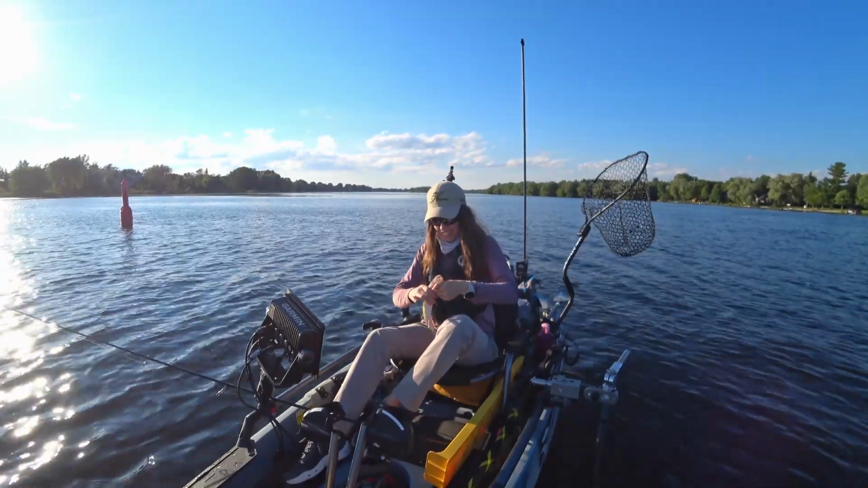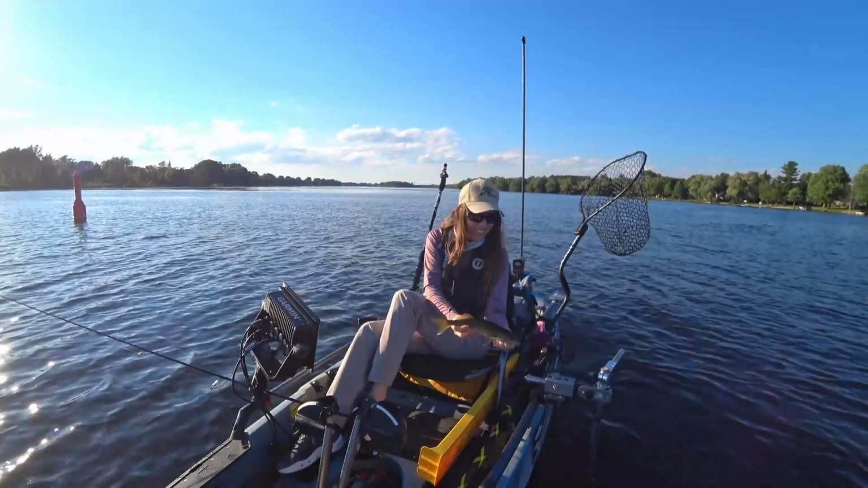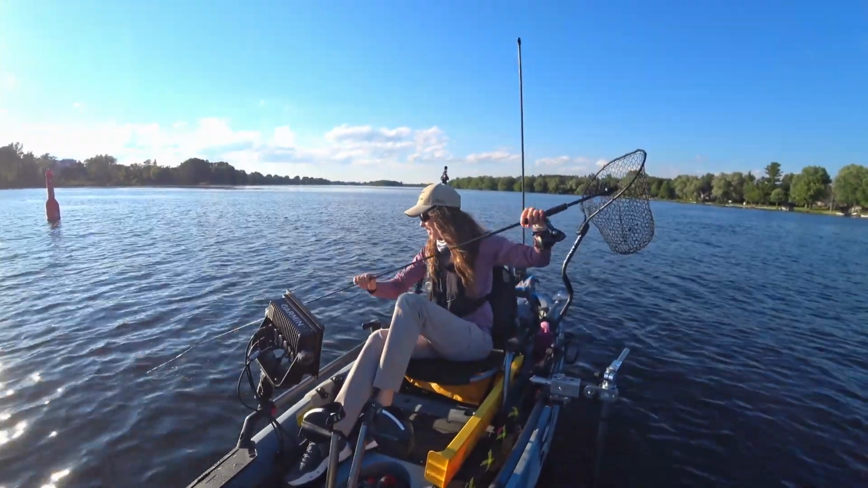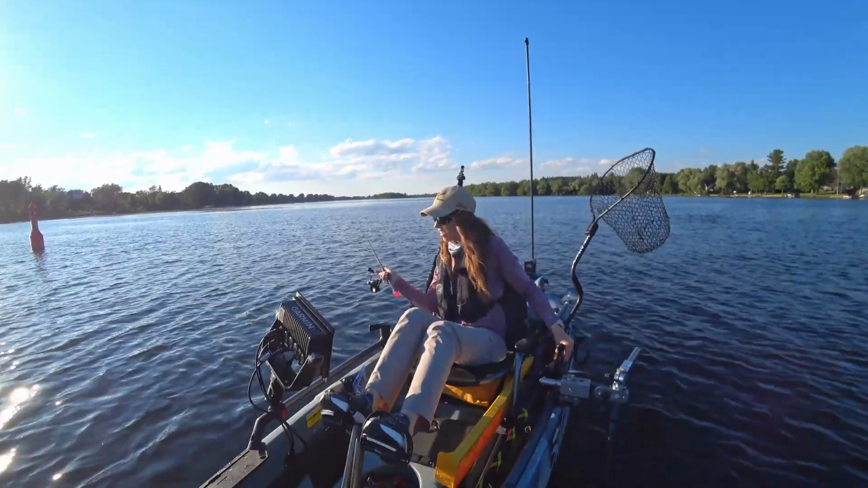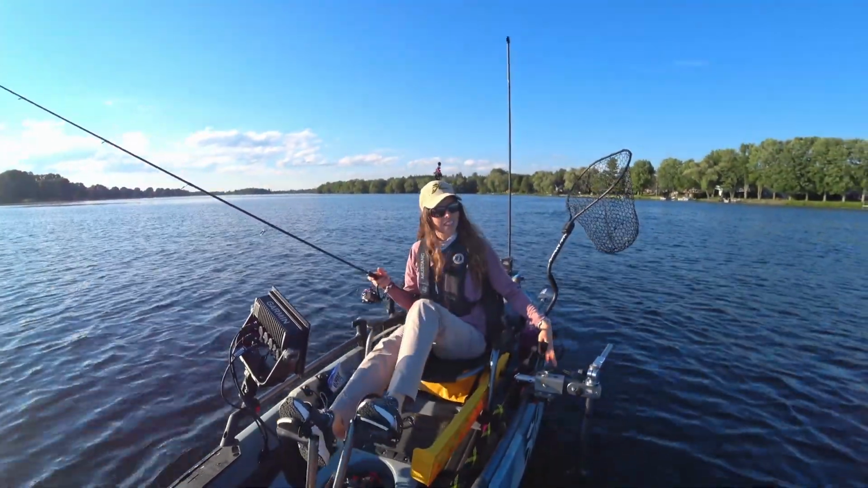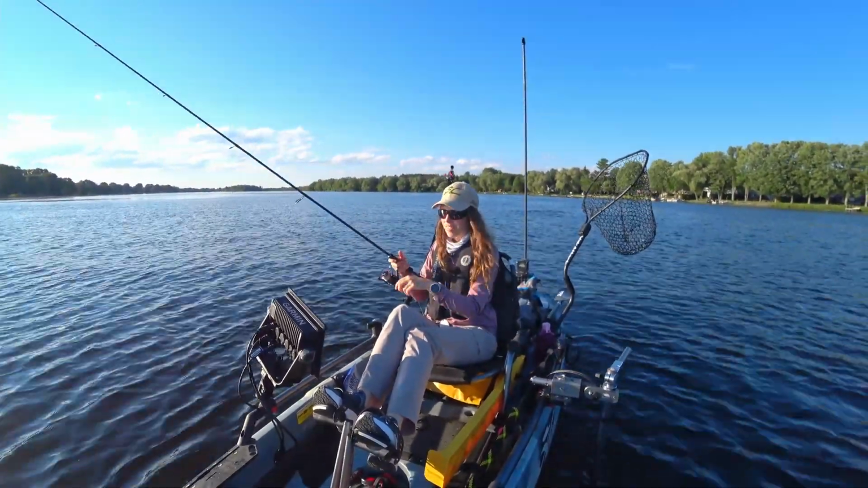He's cute. Little Walter. Okay, number 5, I think, unless my count is off. I was just thinking about turning back and heading back that way because I didn't have a bite in a while, and then that guy showed up. So I think I'll keep fishing here.